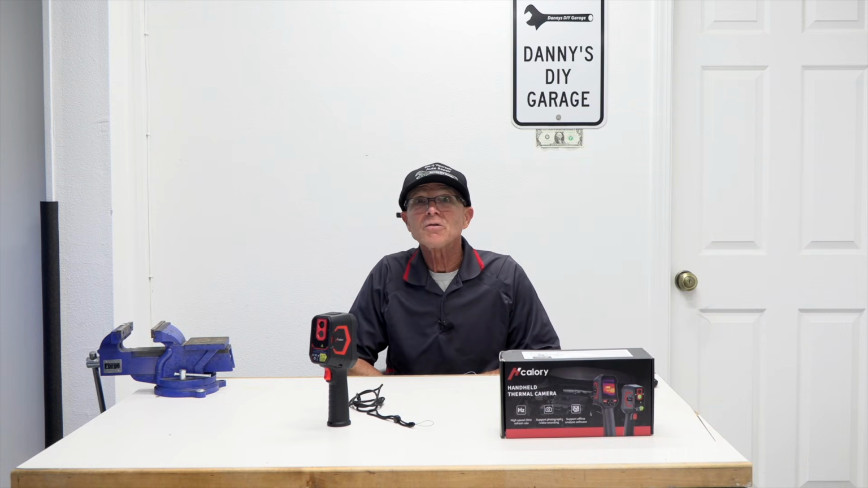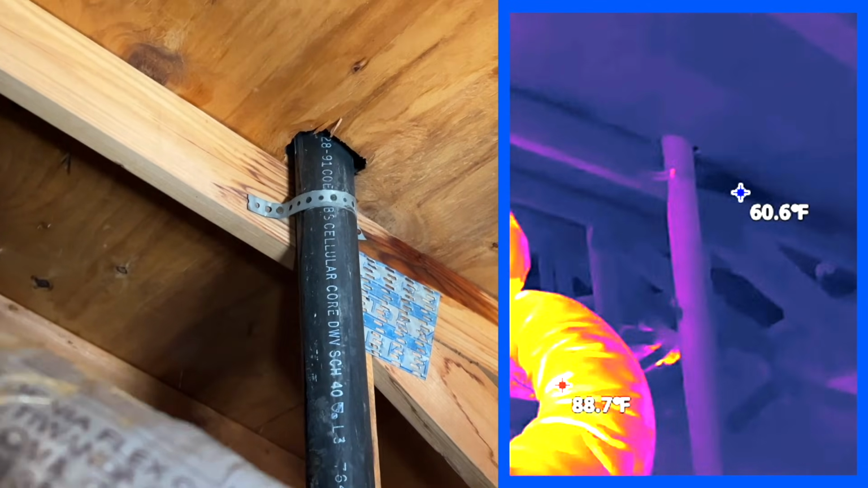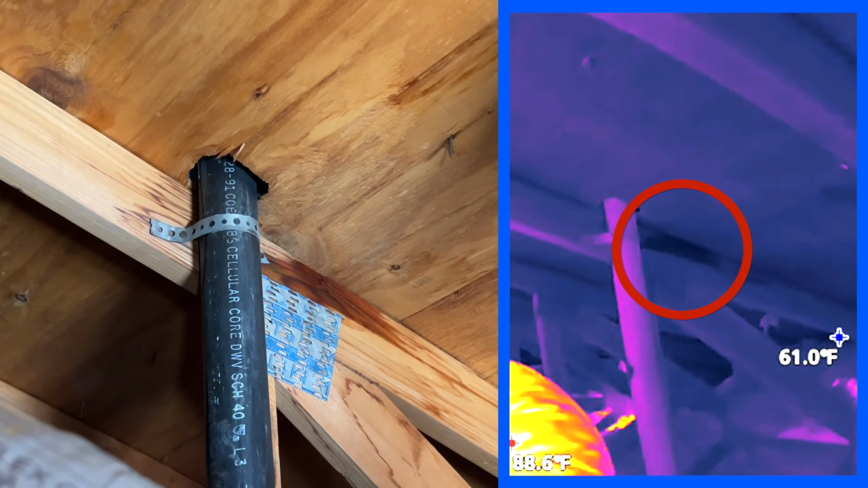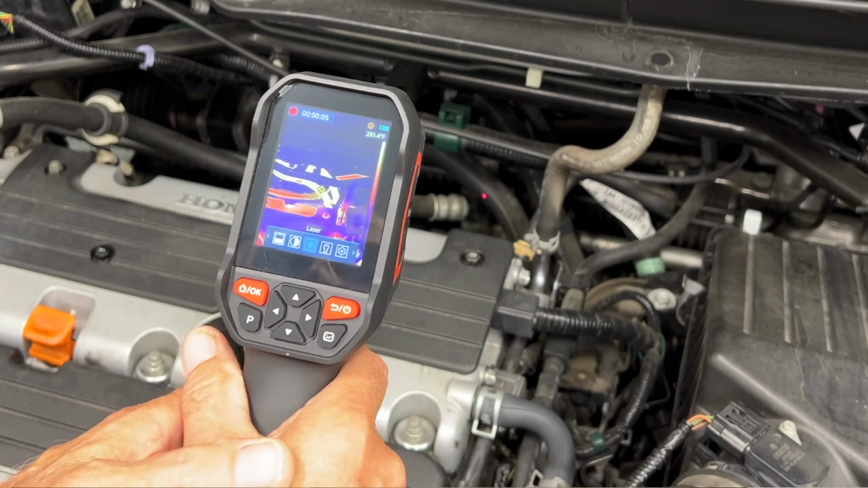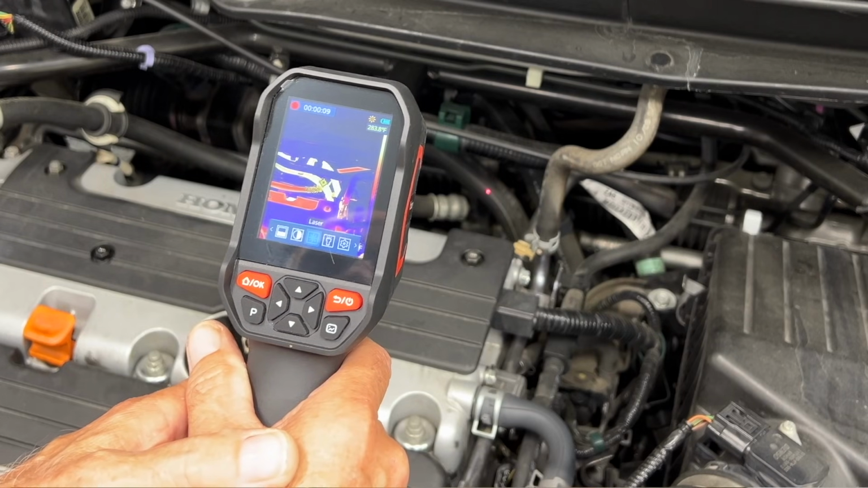I'll even show you some uses around the house like water leaks and the cold air that enters your house through the seals if your sealing is bad. If you work on cars or you're a do-it-yourselfer, this is one of those tools that can save you time, money, and a whole lot of frustration.